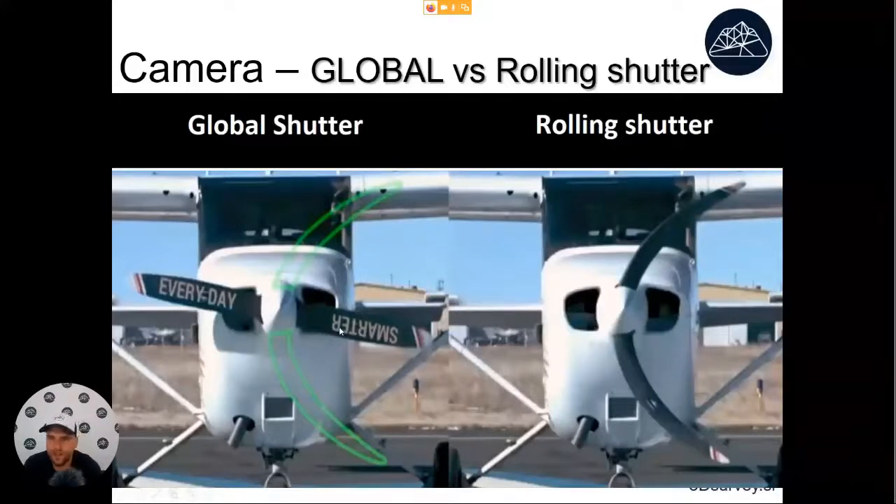Why is that? Because this distortion is hard to model. In order to model it, we need to calculate how fast the drone was moving, because the speed of the camera governs the effect of this distortion. So for the most accurate results, we recommend you always use drones or cameras with global shutter.